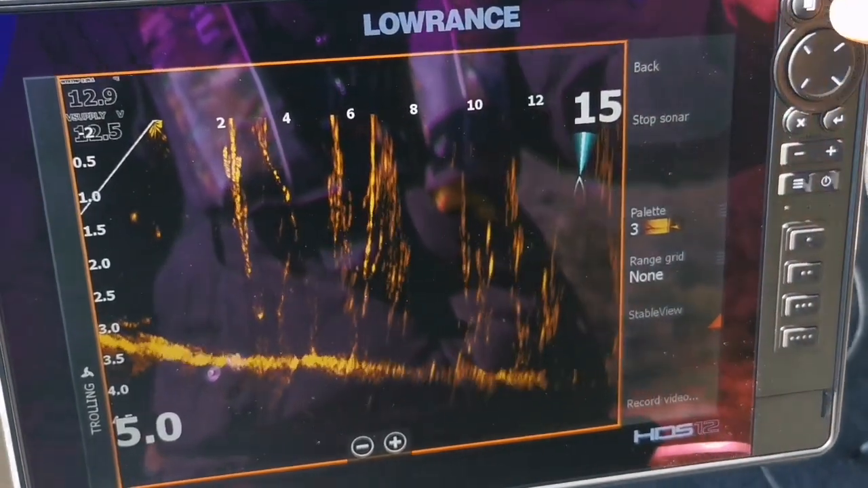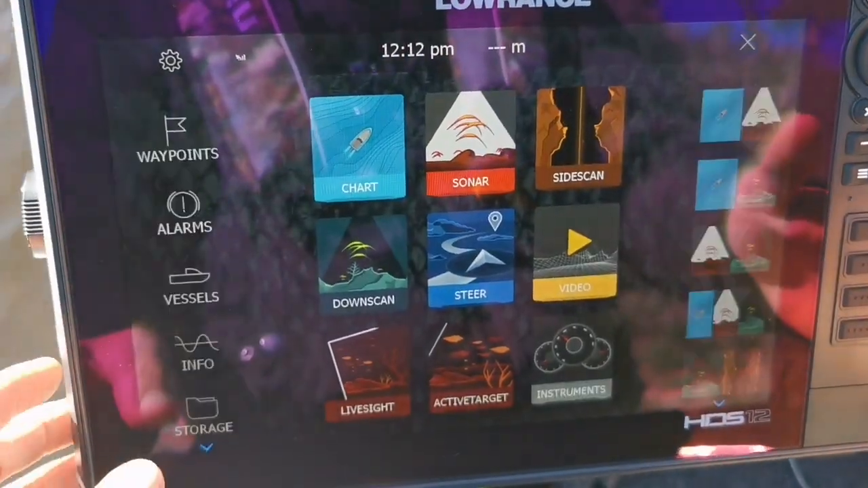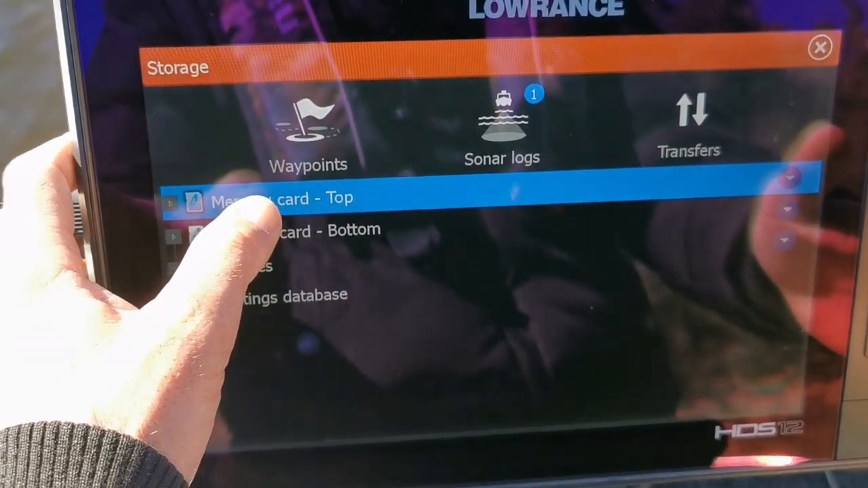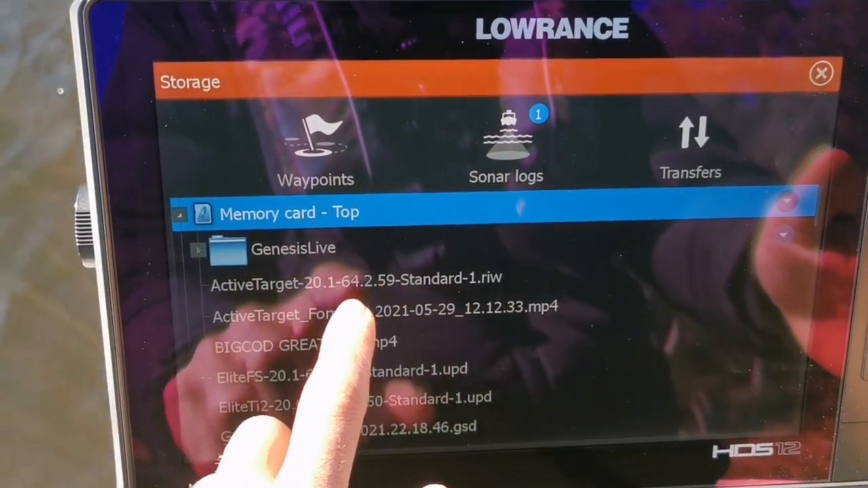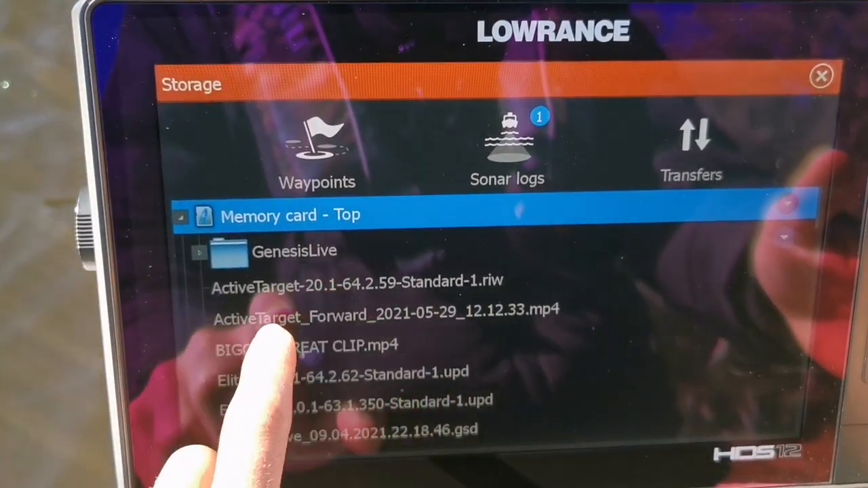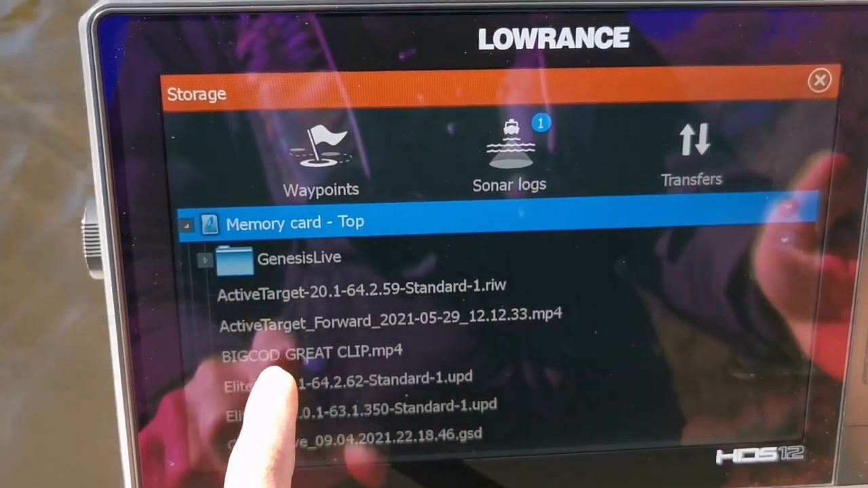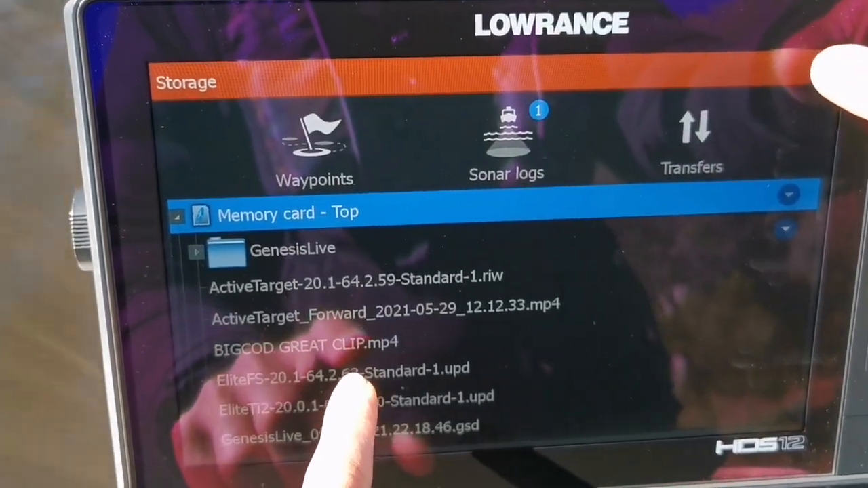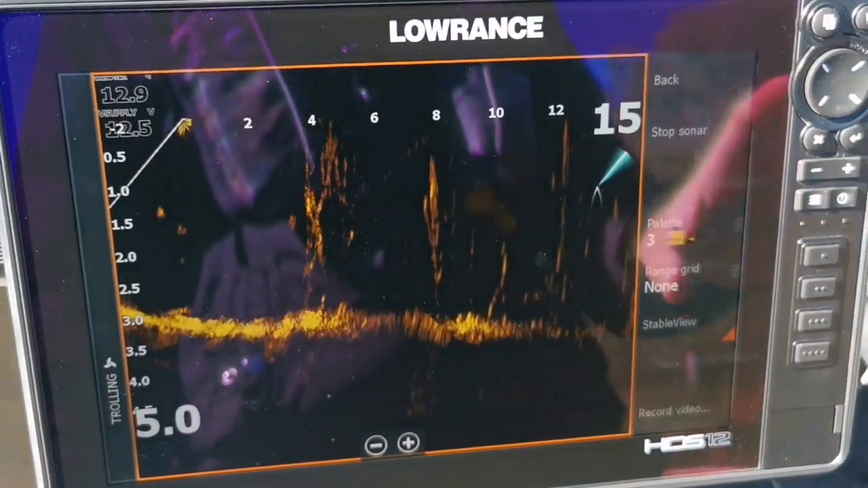So if you want to get that recording, it's as simple as just going back to your main menu and then going into storage and going into the particular card. So I've got that one at the top, and you can see it's got ActiveTarget. That's the most recent one, here in the forward mode, date and time. As you can see, there's a big COD great clip here that you'll see later on down the track, but that's how you go back into getting your files off the unit.